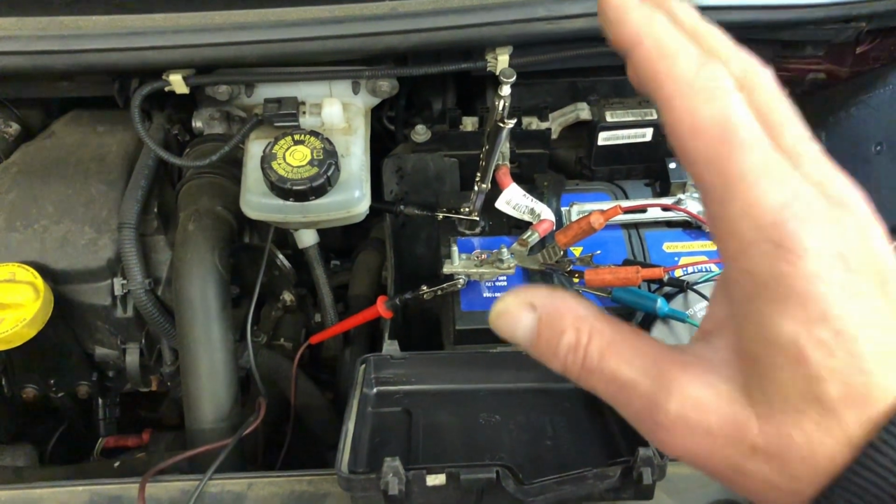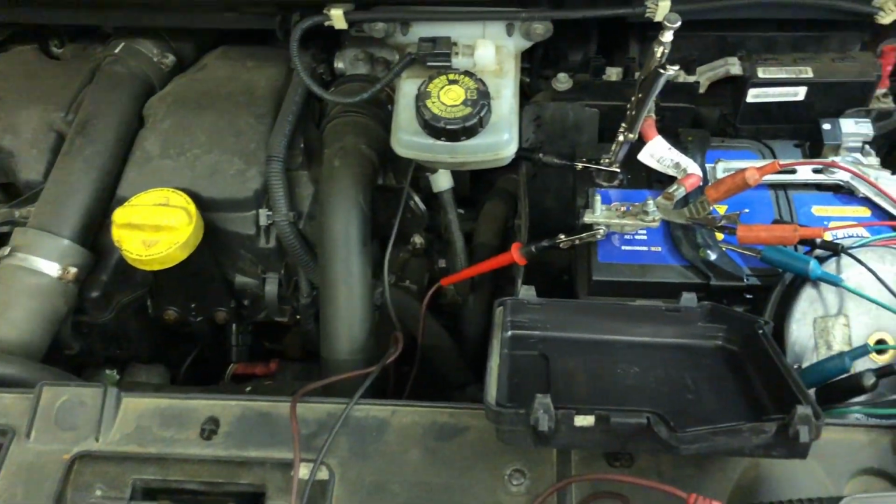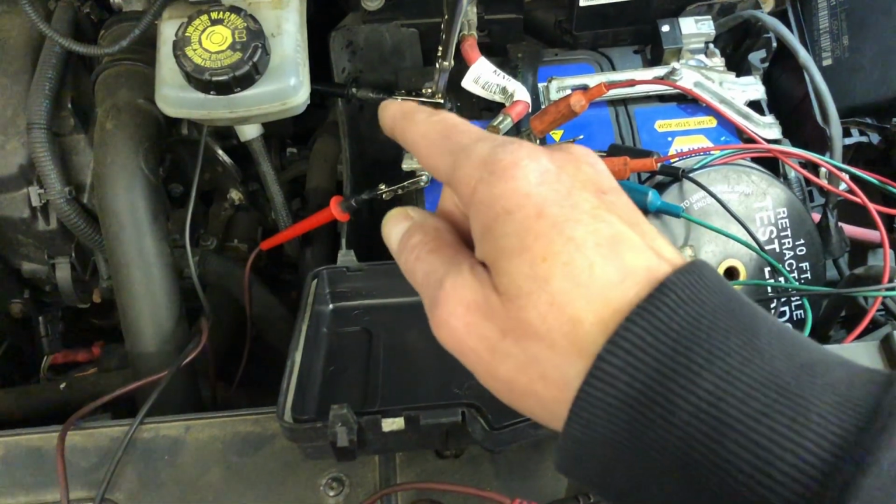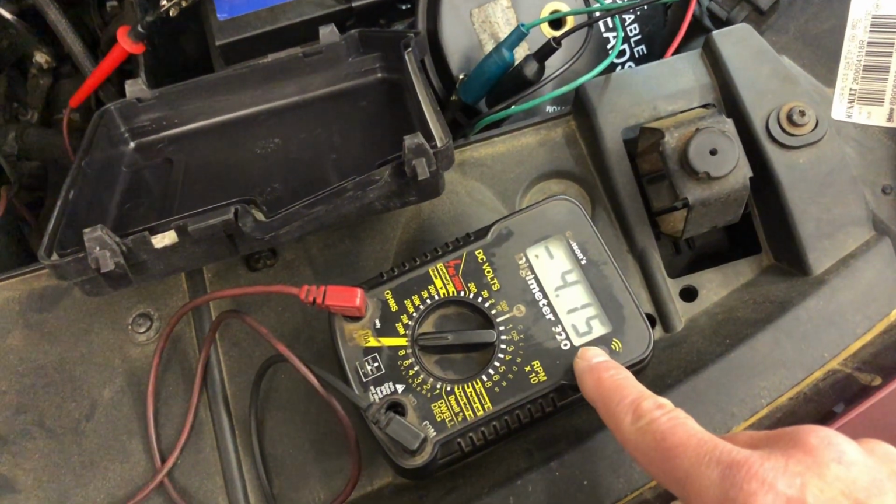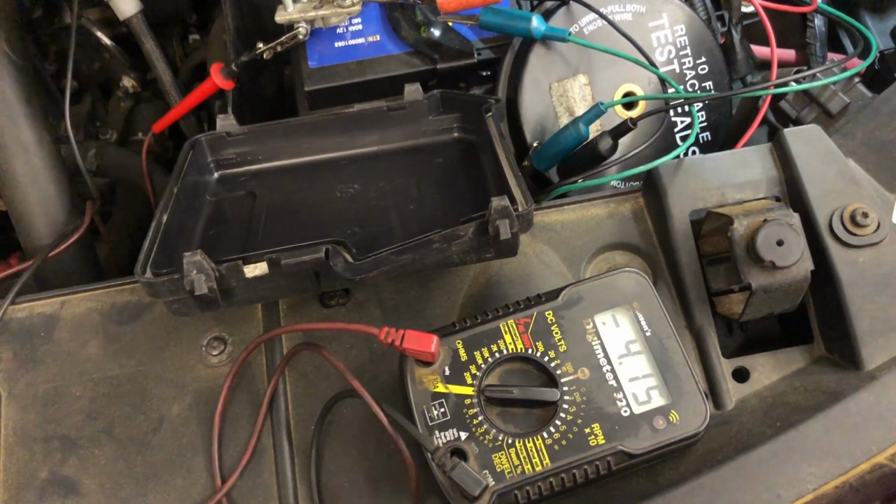So just to recap, we've left it overnight for the engine to cool, because it will glow for hours and hours. Even if you sit on a seat, it will glow for ages. The battery is connected through an ammeter. We can see how many amps we've got, 4 amps. So let's connect up a thermal imaging camera and get some pictures.